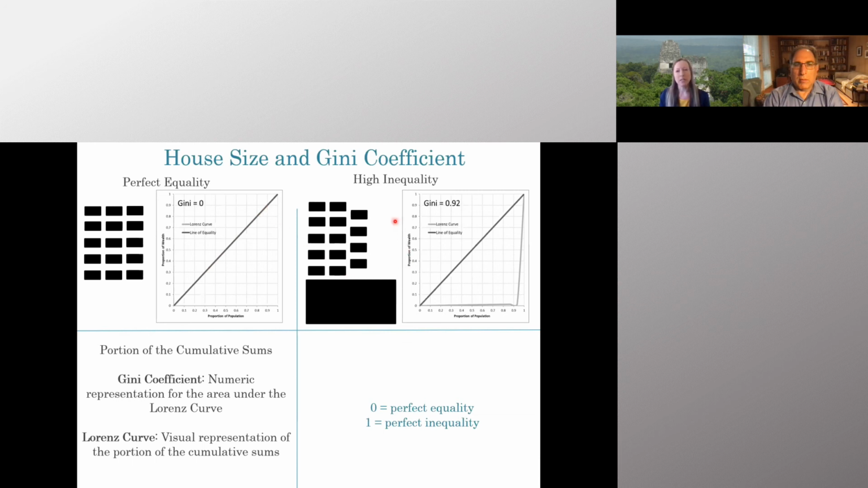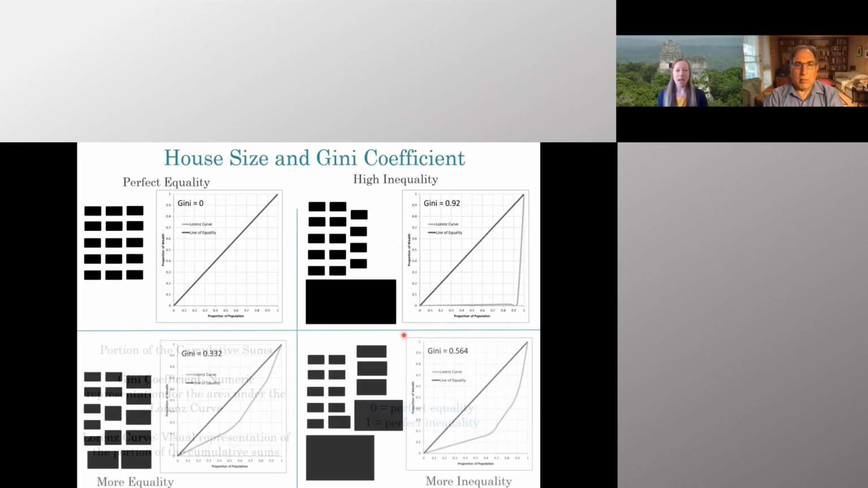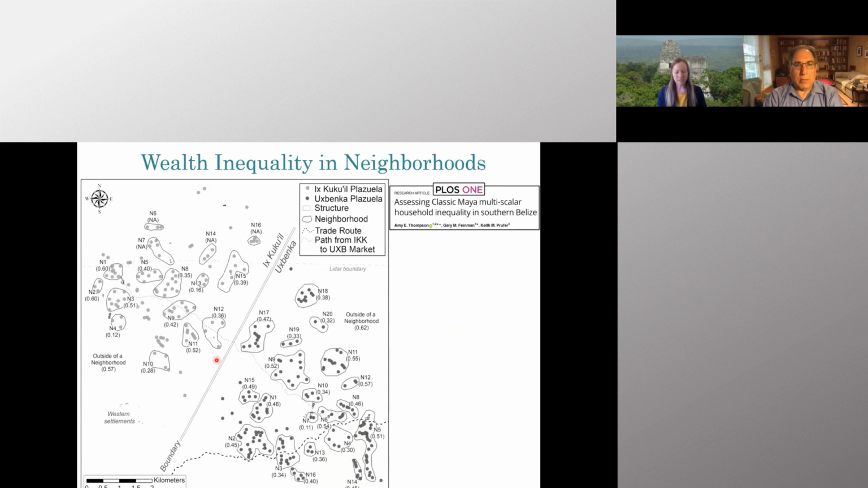And an example of extremely high inequality, 14 houses are the same size with one much larger house, and you can see the Lorenz curve here, and the area underneath it is 0.92, so very high inequality. This exists along a spectrum from 0 to 1, so here are some examples of what different house sizes may look like compared to their Gini coefficients. I would like to give a shout out to Adrian Chase for providing the Excel spreadsheet to create these Lorenz curves. Thank you. So we use the LiDAR DEMs and our settlement survey data in order to calculate house size, and then use that to calculate the Gini coefficient to look at wealth inequality first at neighborhoods, then districts, then polities in southern Belize, and then the greater Maya region.